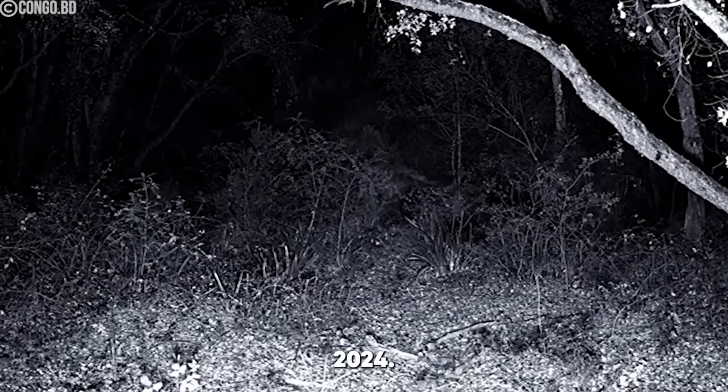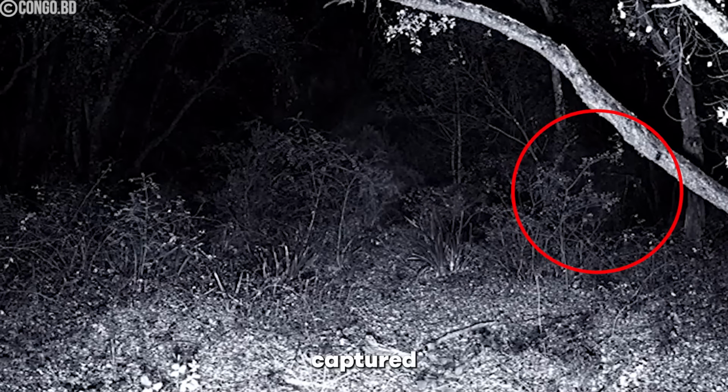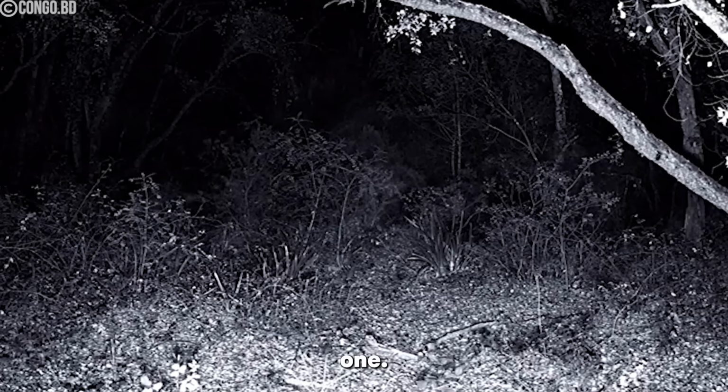In July 2024, a trail cam in the woods captured something no one thought was possible. A creature that had returned from extinction. But here's the kicker. There was more than one.